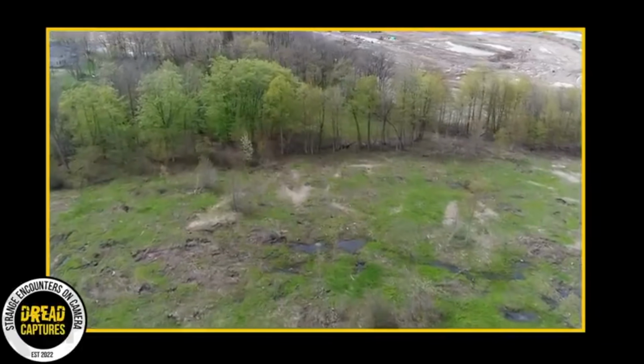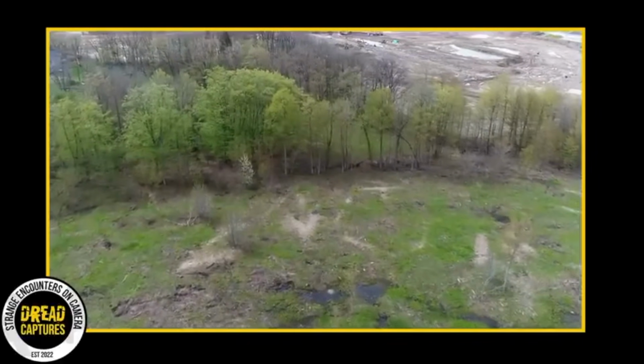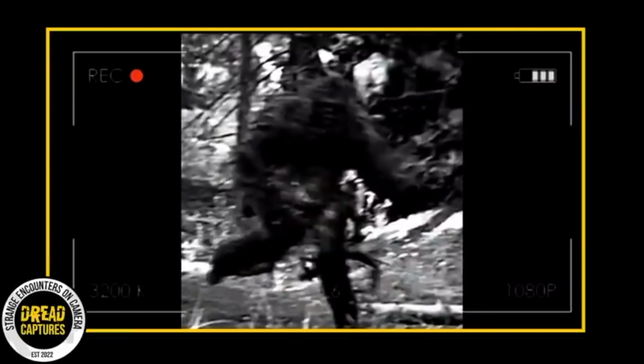Is Bigfoot truly roaming the forests of Ohio? The footage we're about to discuss might just convince you of the possibility. In this video, a mysterious figure can be seen lurking amongst the dense trees. There are leaves rustling and branches jutting out. As the camera focuses, it reveals a vast expanse of grass, providing a backdrop for this figure.